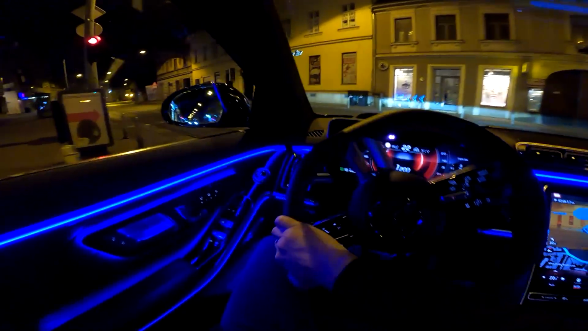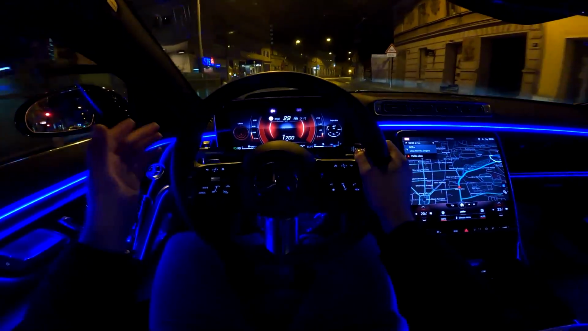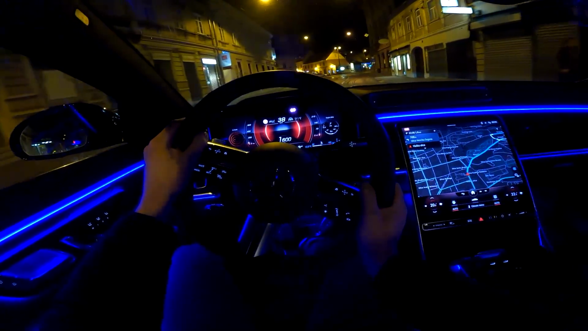What do you think about the sound of the indicators? For sure, they are unusual. At first I wasn't so convinced, but now I think they are actually relaxing.